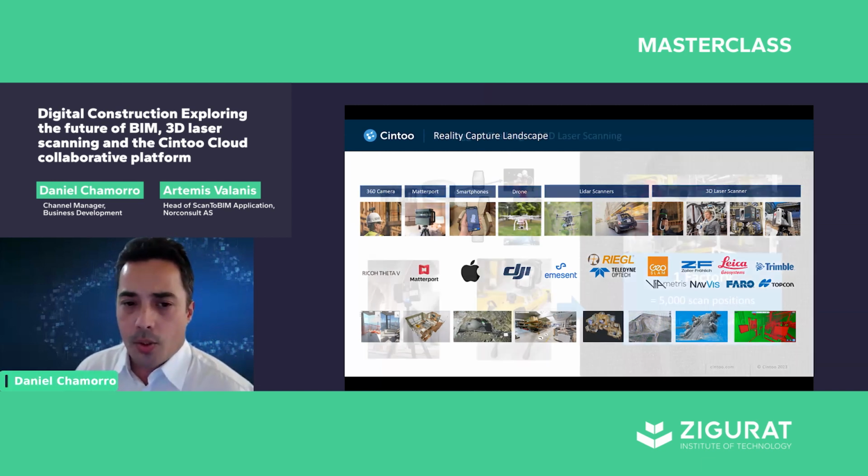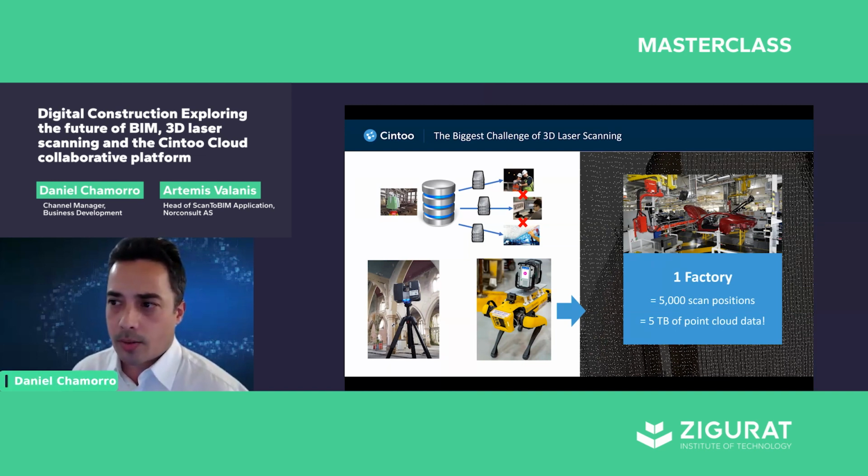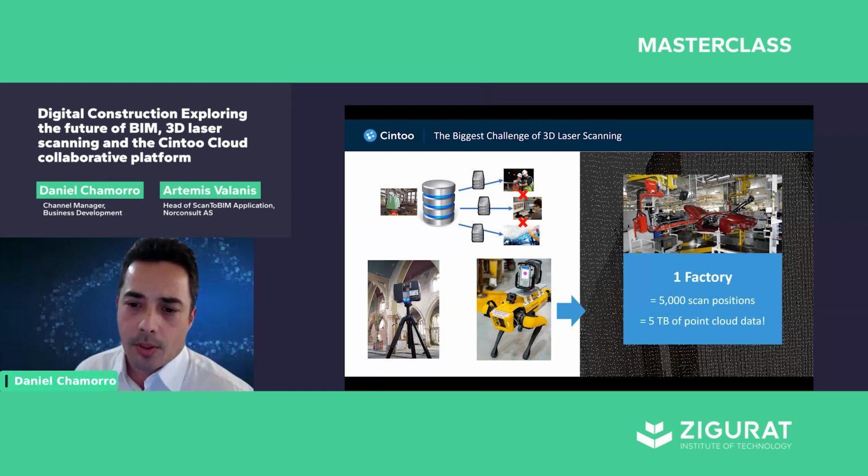Now, the challenge of working with laser scanning is quite obvious for those that have been working with this technology. Again, the technology is not new, right? The technology of laser scanning has been around for almost 20 years, so it's not that it's a new technology. But the main challenge is the data that it produces, and the data that it produces is what's called a point cloud, right?